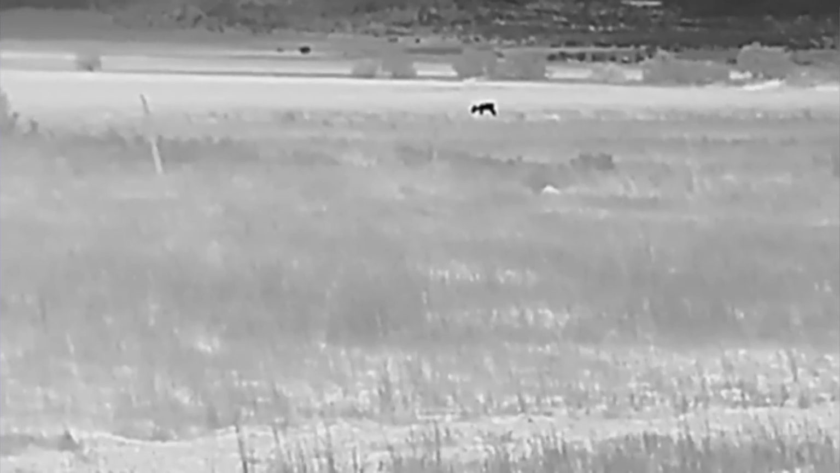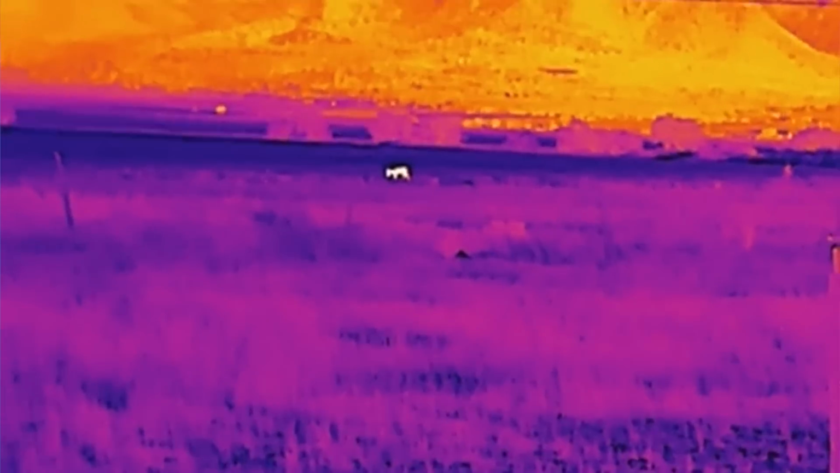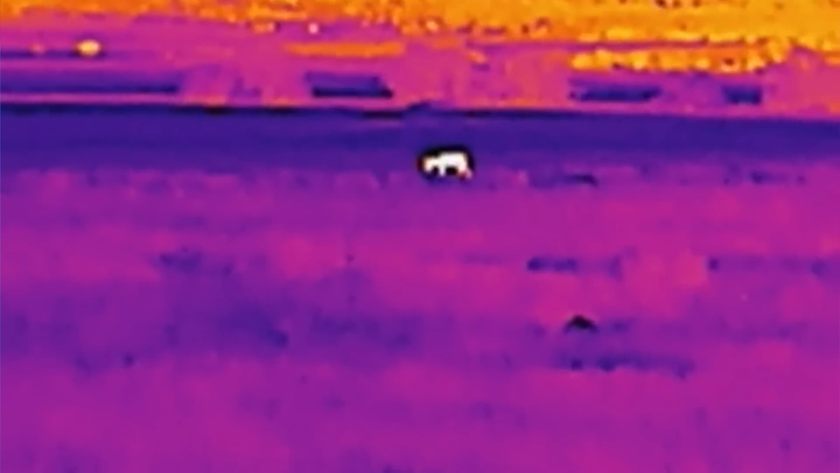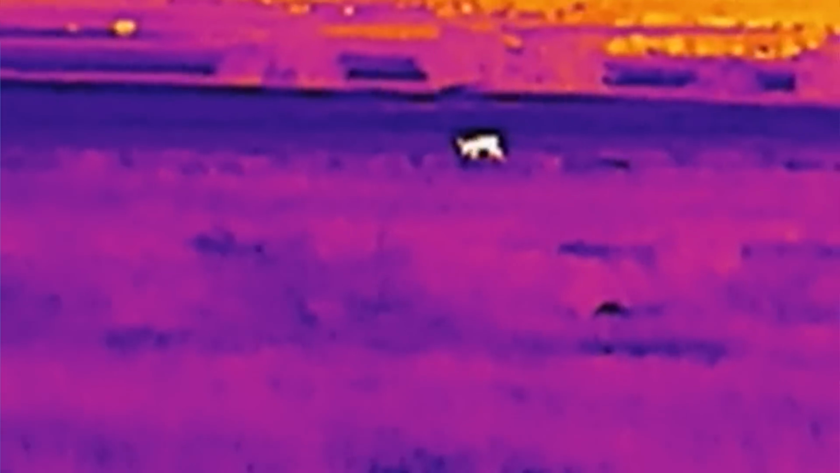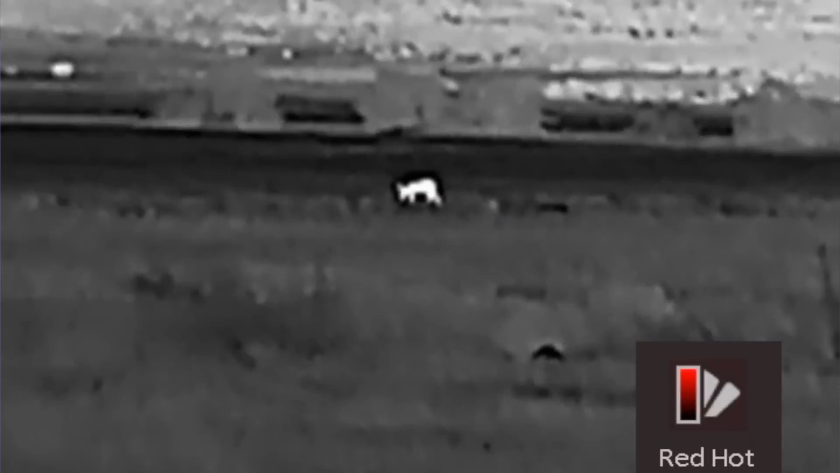The one I'm going to recommend to you guys is this one, the TM15-384. I think it finds the sweet spot of performance and price. You can go with an AGM TM19-384. It's going to be several hundred dollars more. While I did not test that in person, I did research all these units very extensively, and you're looking at the unit that I myself will own. This one, I think it provides outstanding performance, outstanding resolution, clarity, runtime, all that other stuff, again, from my own in-field testing, which you're going to see overlays if you haven't already.